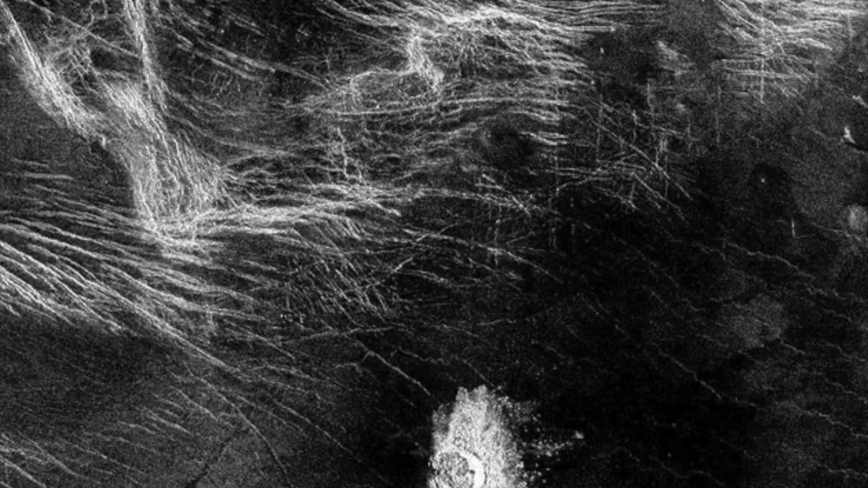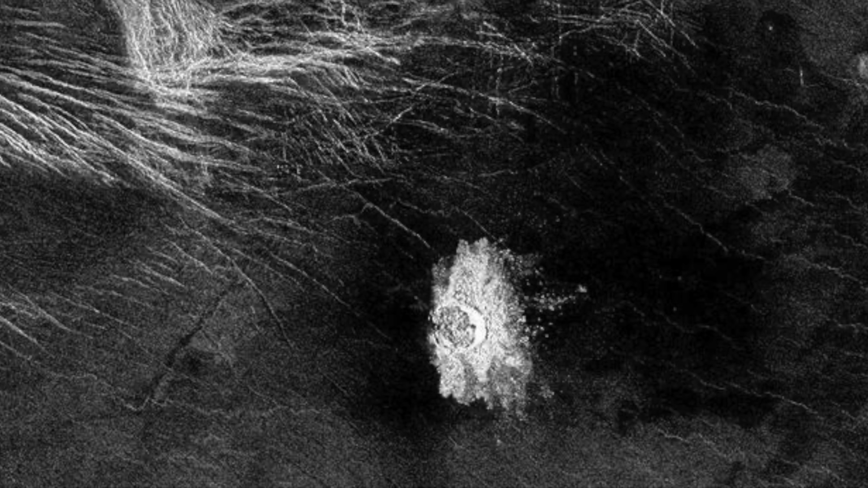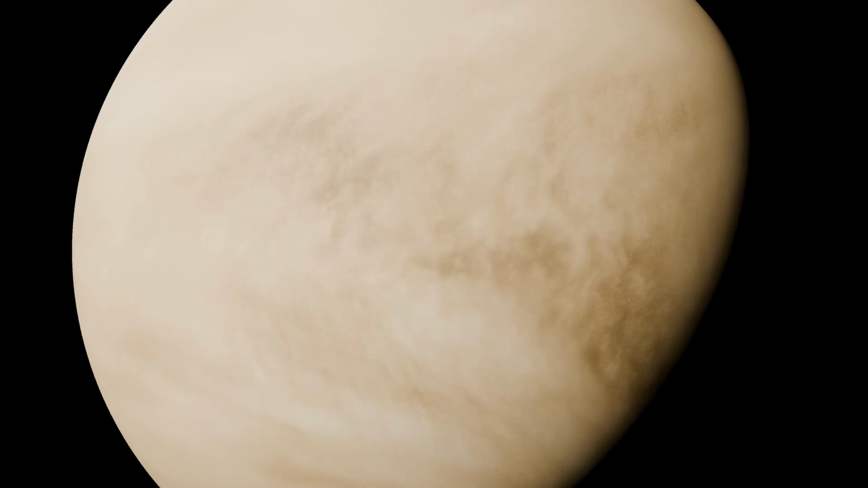Even through the clouds, radar imaging shows a fractured surface, a constant reminder of the extreme conditions on this planet, with an atmosphere 90 times Earth's pressure.